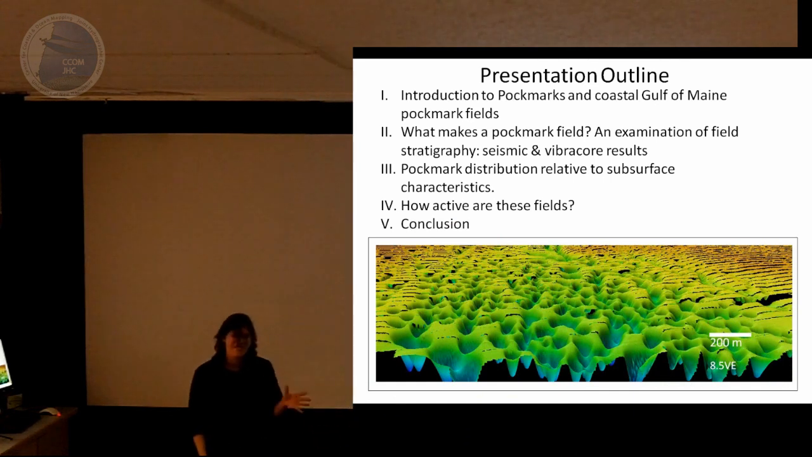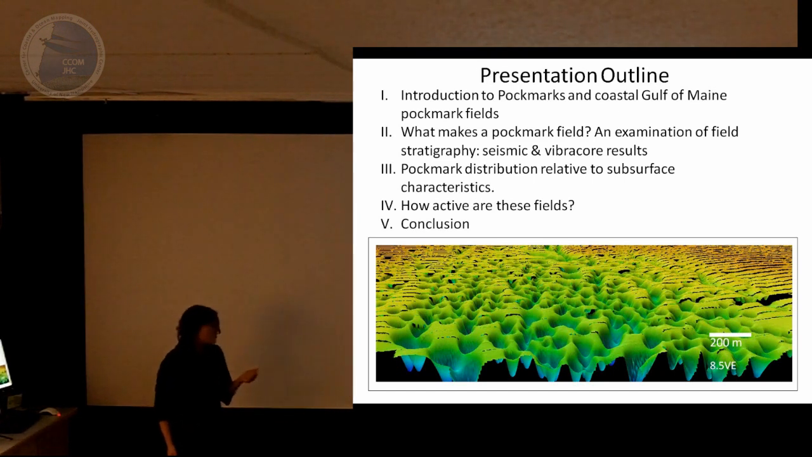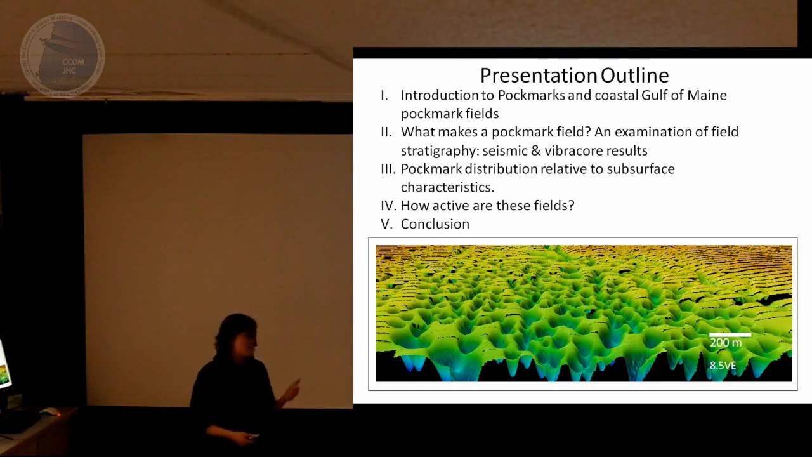First, I'm going to introduce you all to Pockmarks. I'm going to talk about Pockmarks principally in the Gulf of Maine, Bay of Fundy coastal areas today. I'm going to go over what makes a Pockmark, looking at the origins of Pockmarks by looking at the stratigraphy. I'm going to go over how Pockmarks are distributed, looking at spatial distribution, and then how active are these fields.